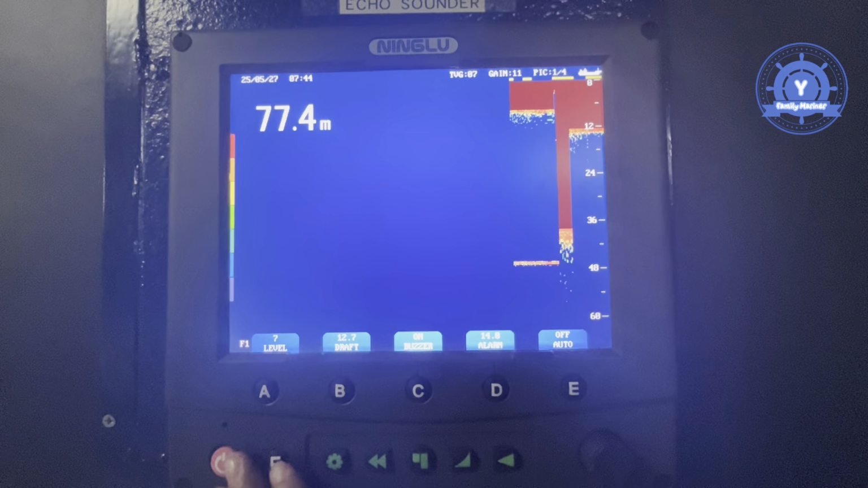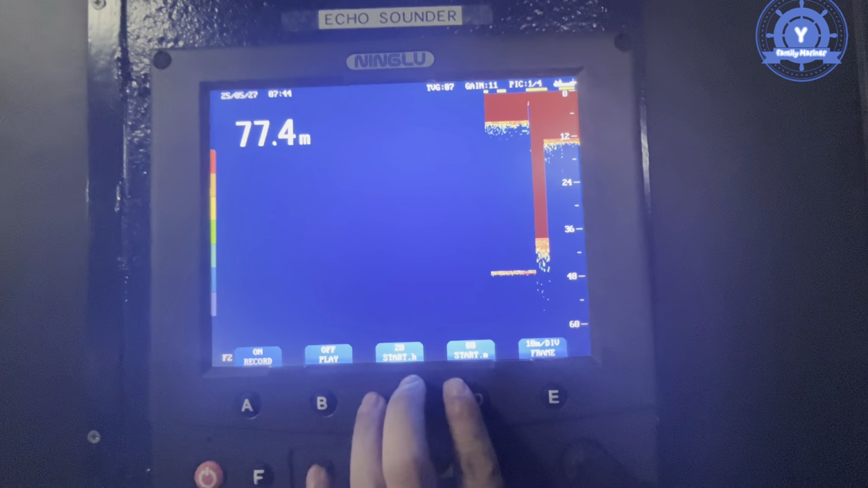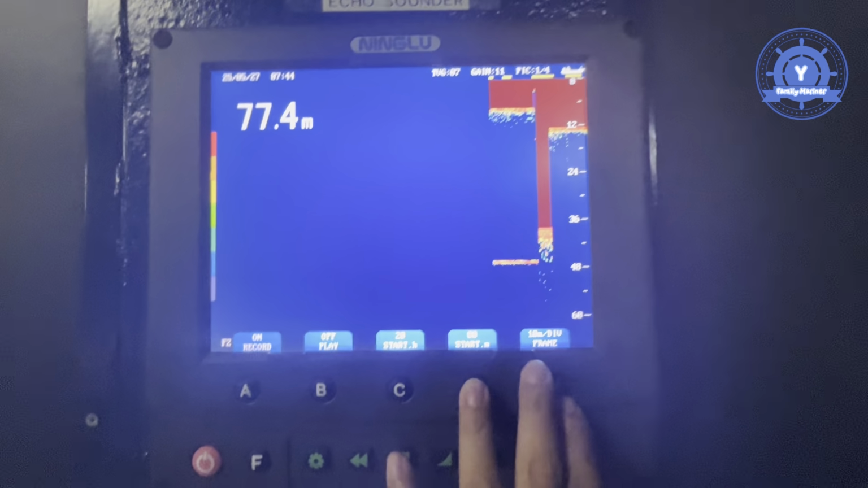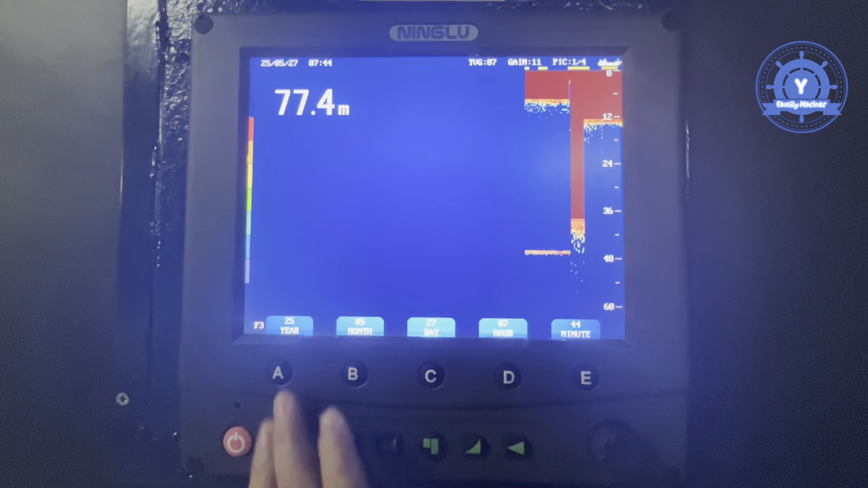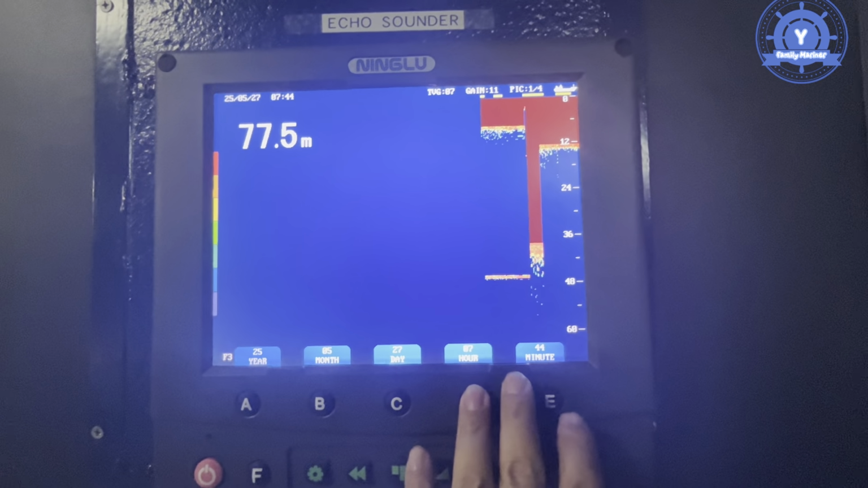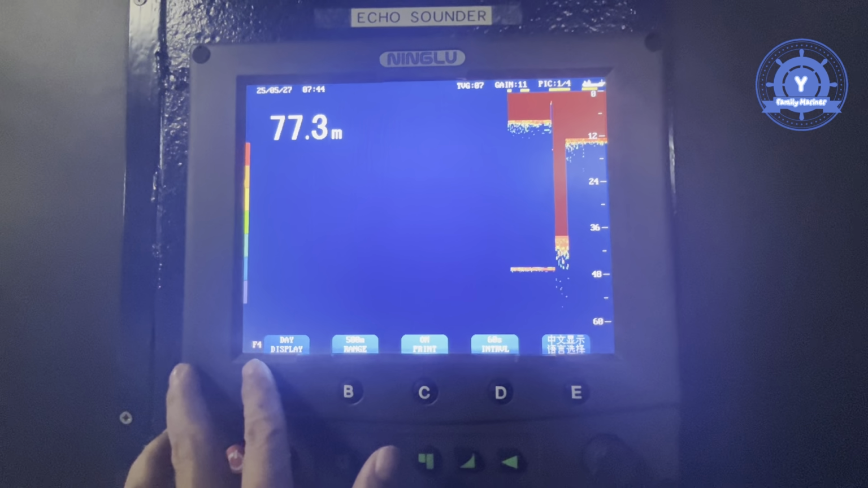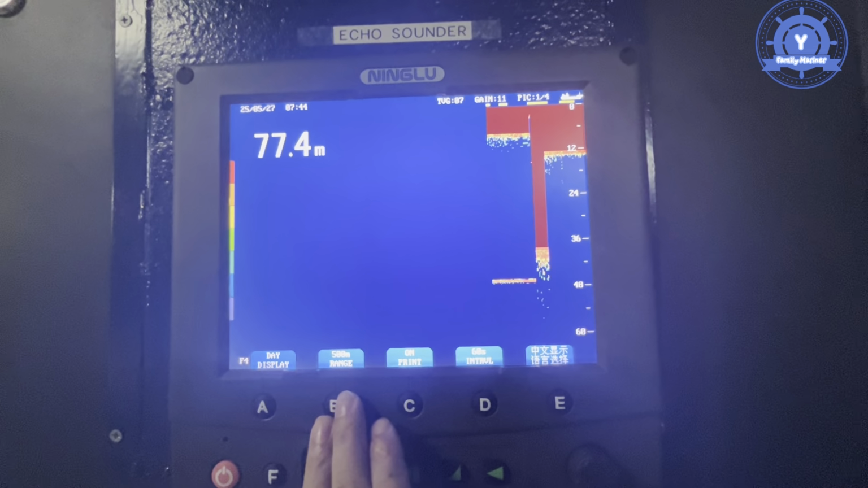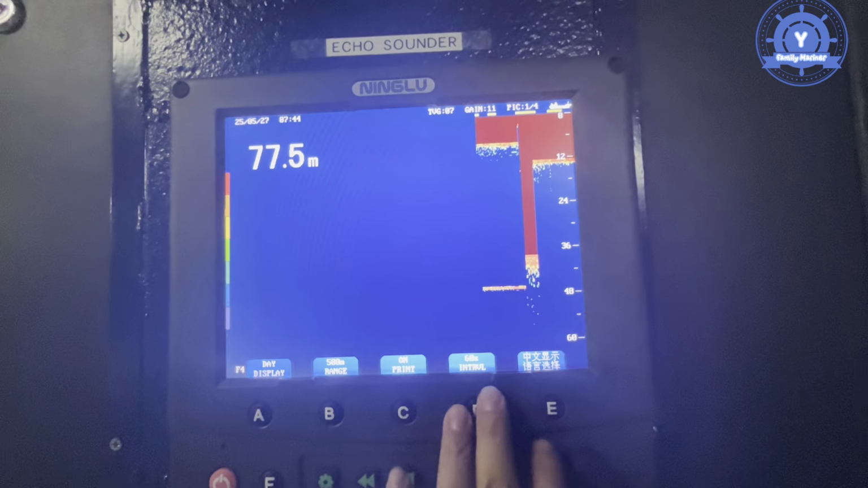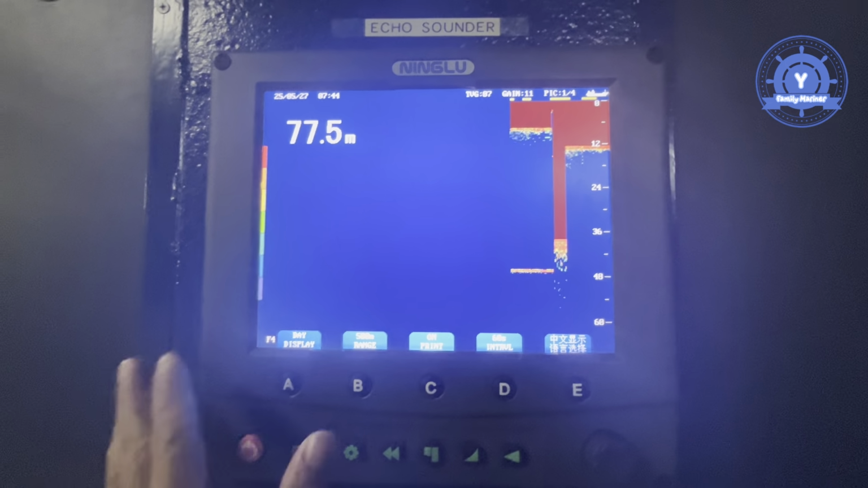And then function 2 means on or off play and start time, start hour and frame. And function 3 means year, month, date, hour, minute. Function 4 is day display, night display, and then range, and then on print, and then this is for display interval seconds. So now function is complete.